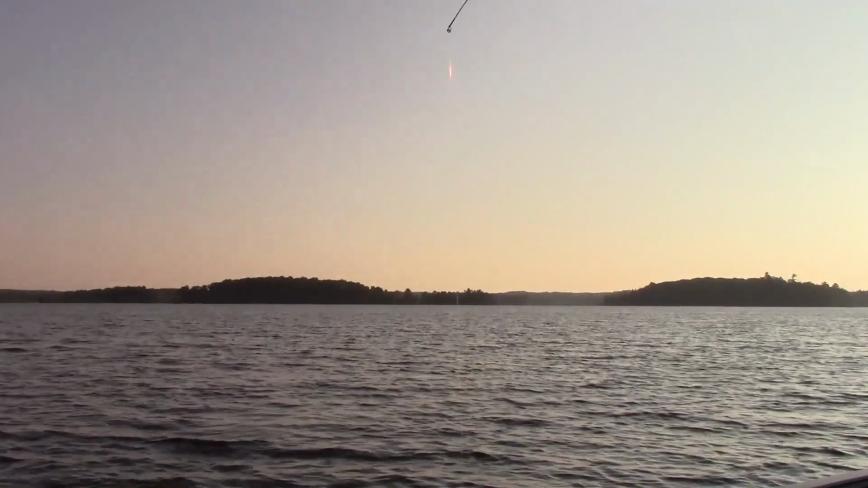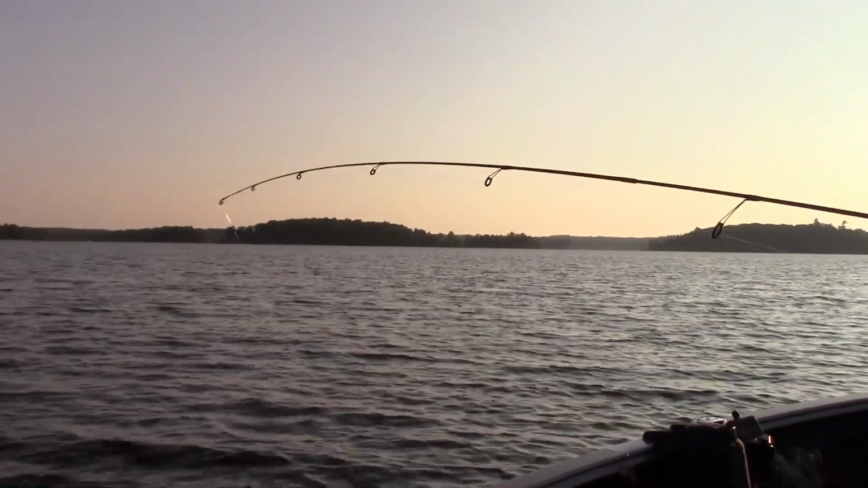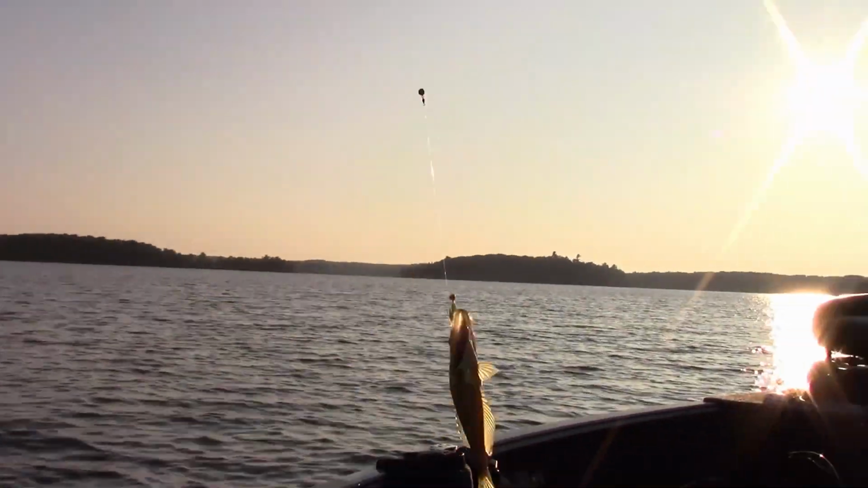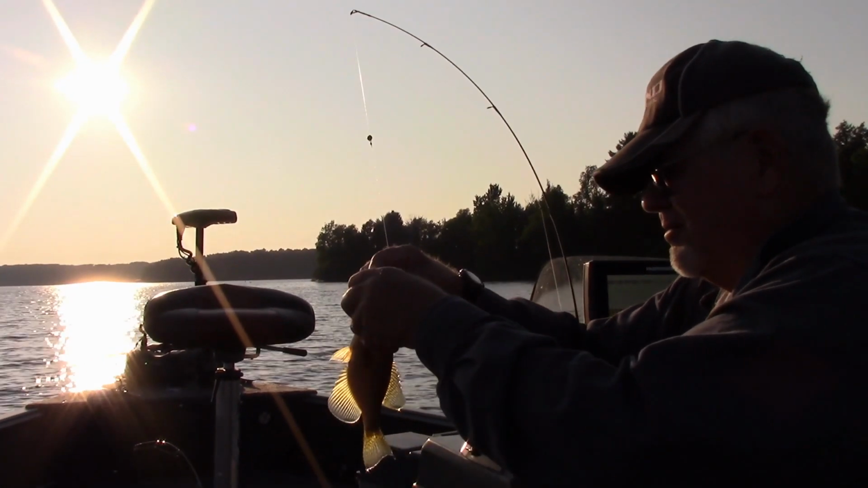There's a crappie. Another crappie. Whoa, it's a little better fish, I think. Come on, Mr. Crappie. Yeah, probably an 8-9 incher again. Oh, he had a good attitude, though. Yep, they got a good attitude.